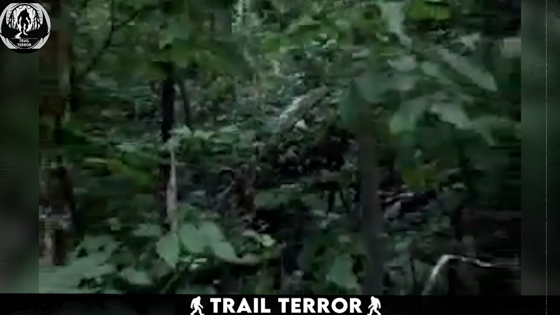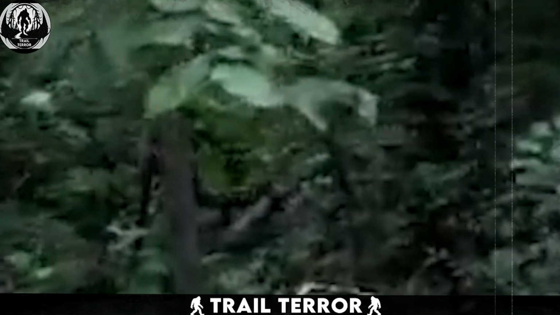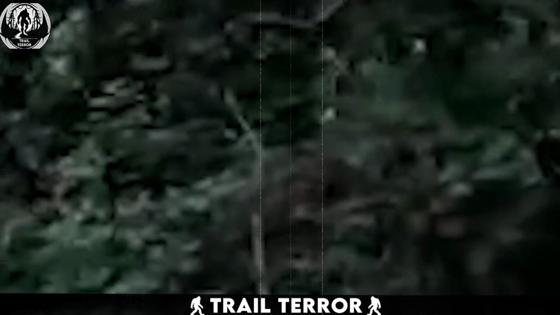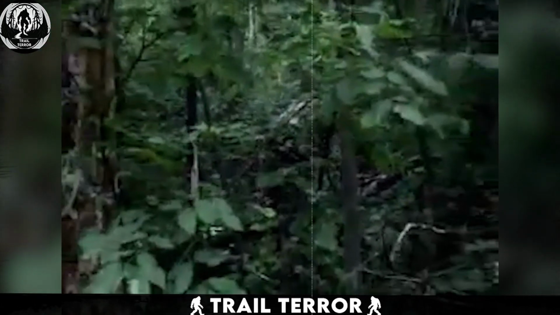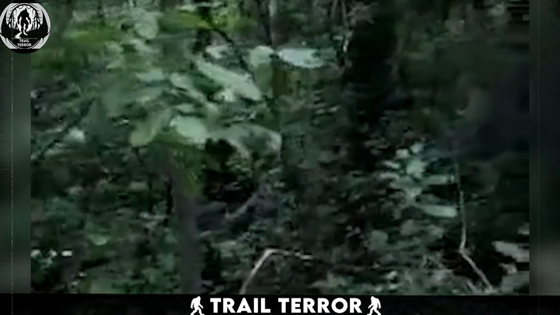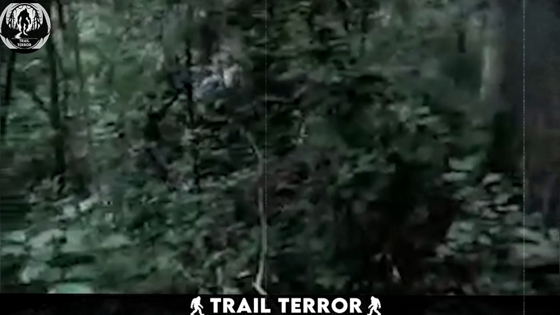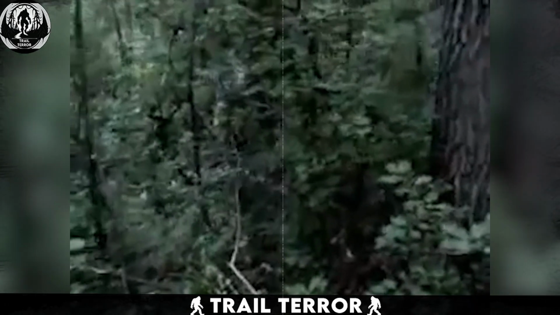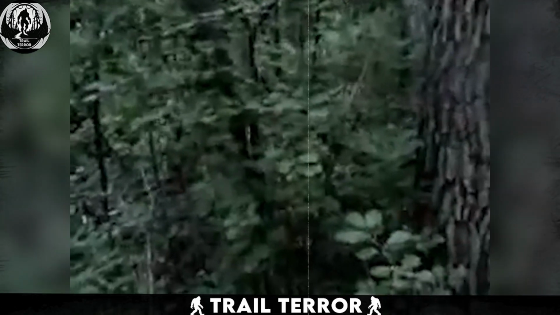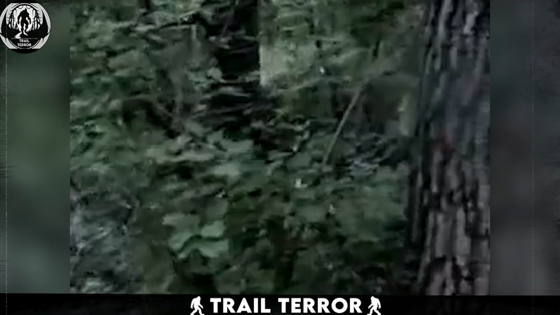Its appearance is strikingly similar to that of the legendary Bigfoot, a creature often spoken of in folklore, yet seldom seen in reality. This brief glimpse into the unknown sparks both awe and curiosity. The creature's calm wandering through the forest adds a layer of mystery to the footage. While the quality of the video may leave some details ambiguous, the sight of such a creature in its natural habitat is undeniably thrilling.